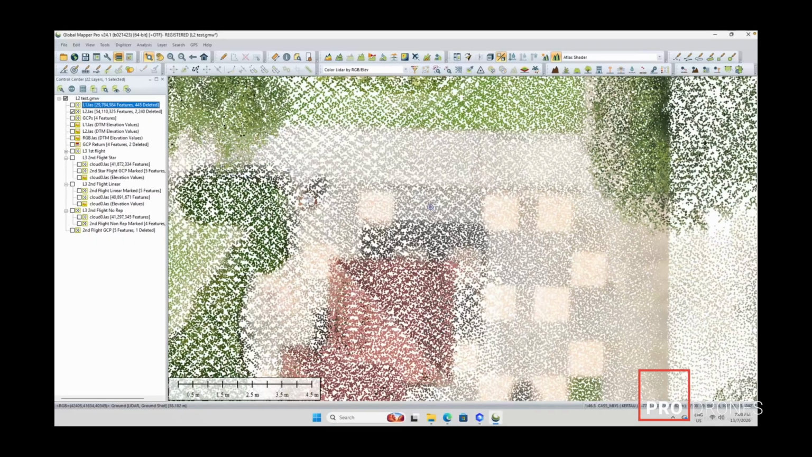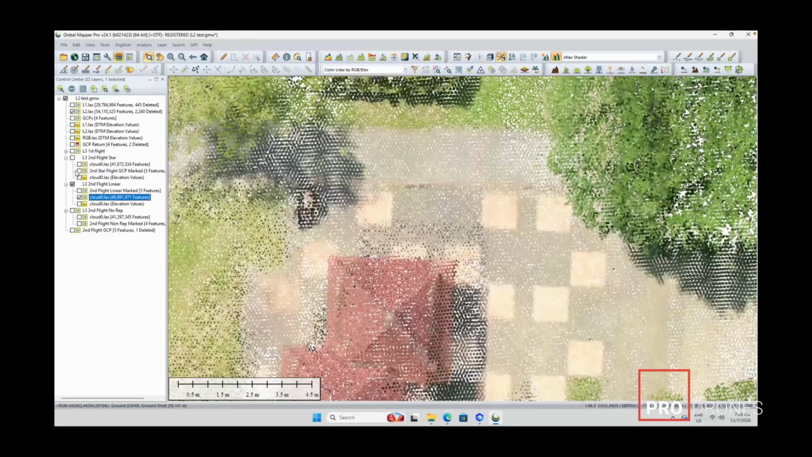So in reality, there is just one big square. So you can see the colorization is a lot more accurate here. And if we compare with the latest L3 data, the difference is even more marked.